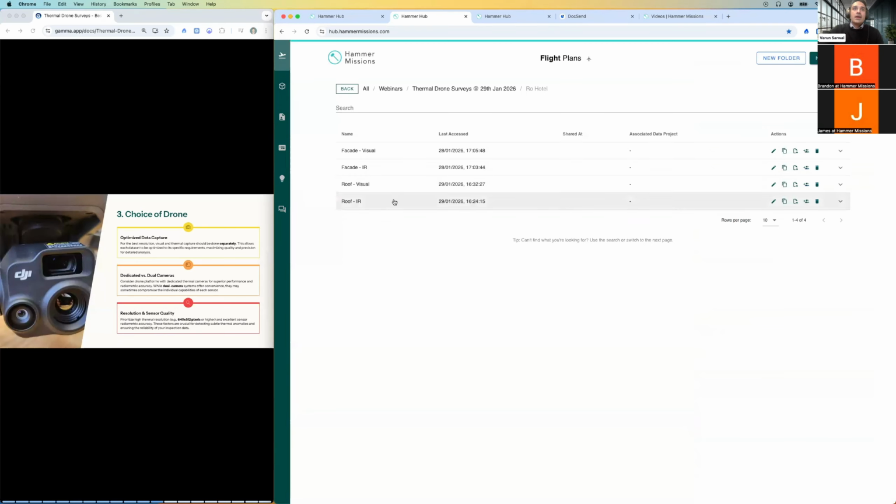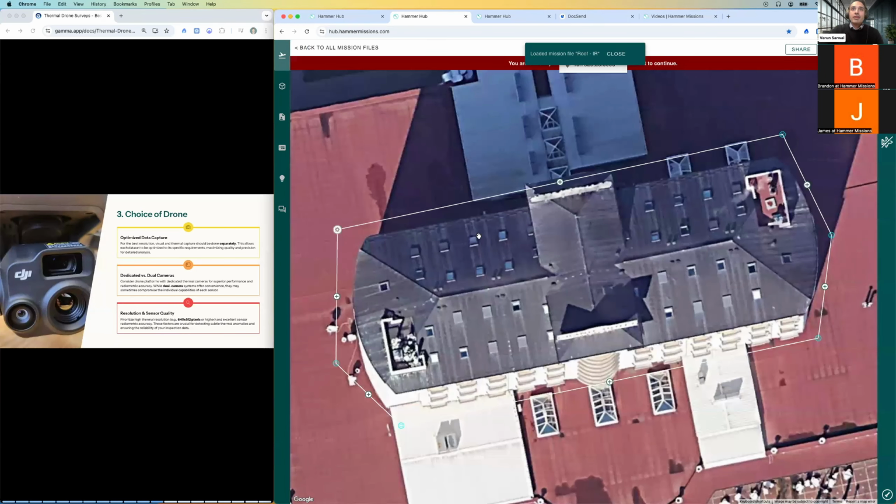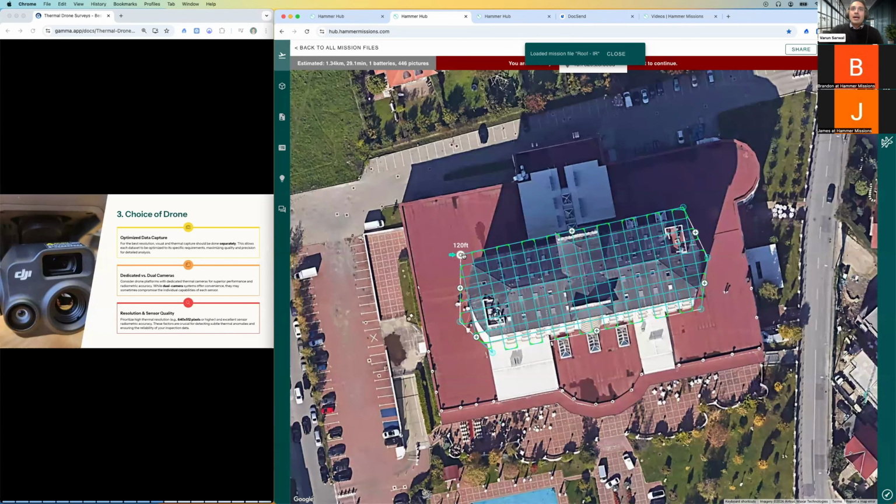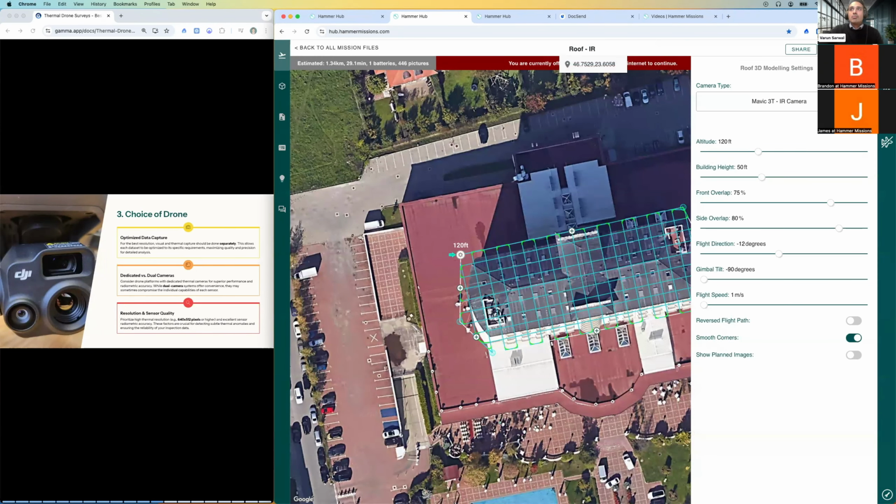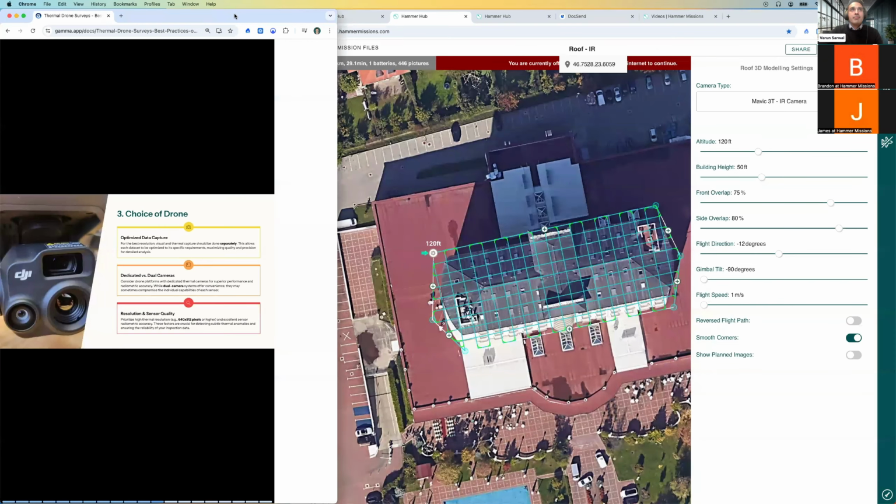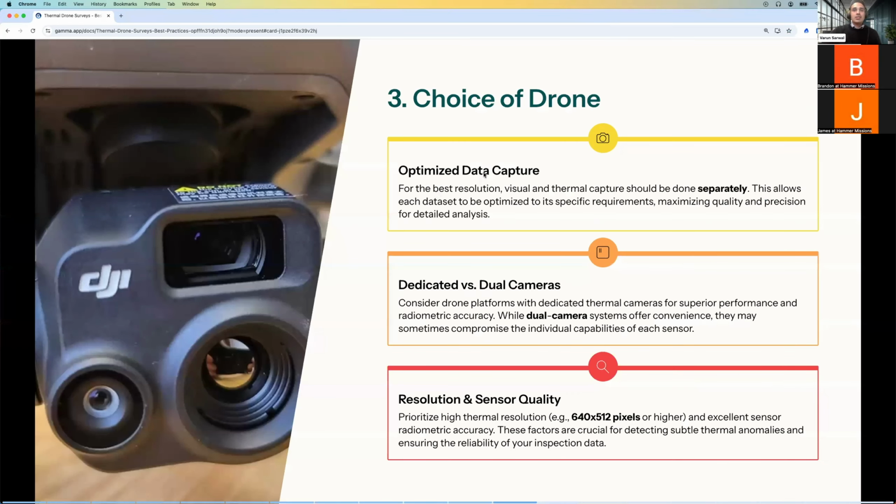And if we go into IR for the same roof, the IR camera will capture, at 120 feet, 2.93 centimeters per pixel. So the GSD, or the resolution you're getting on the roof, is completely different. And so if you want to optimize the best resolution for both, it's actually better to fly them independently, so that you have a flight plan for each one of those, and then you can capture the data that way.